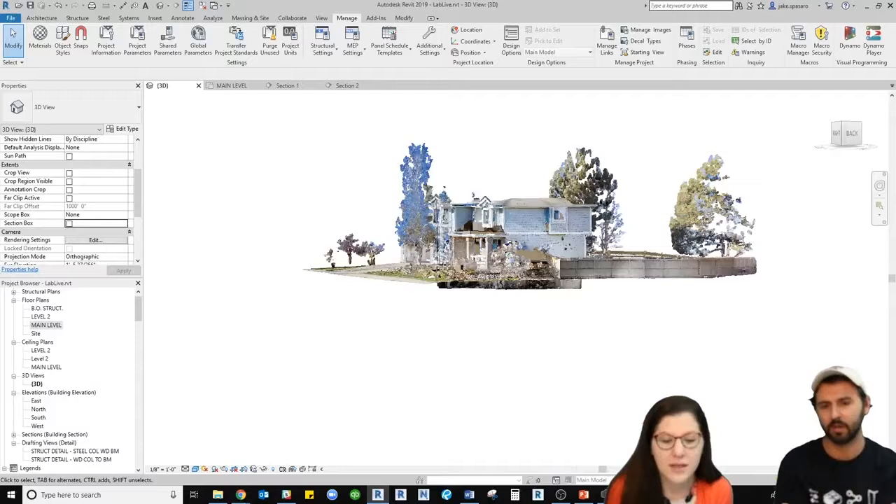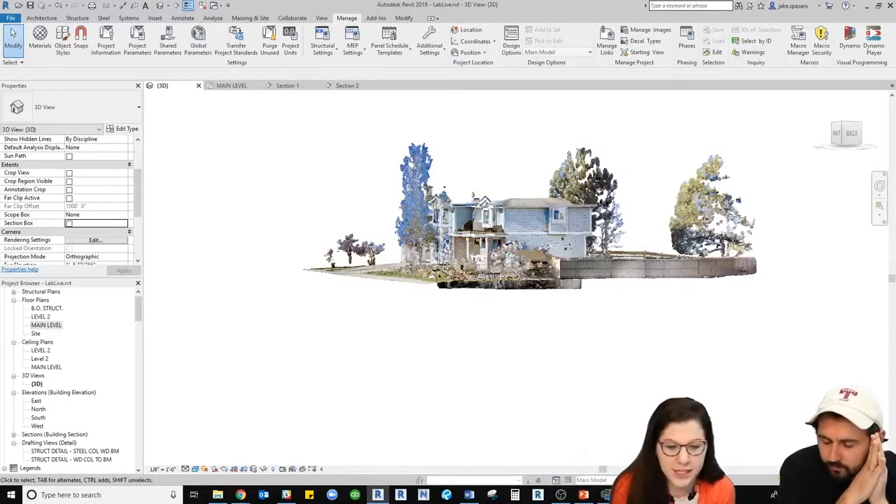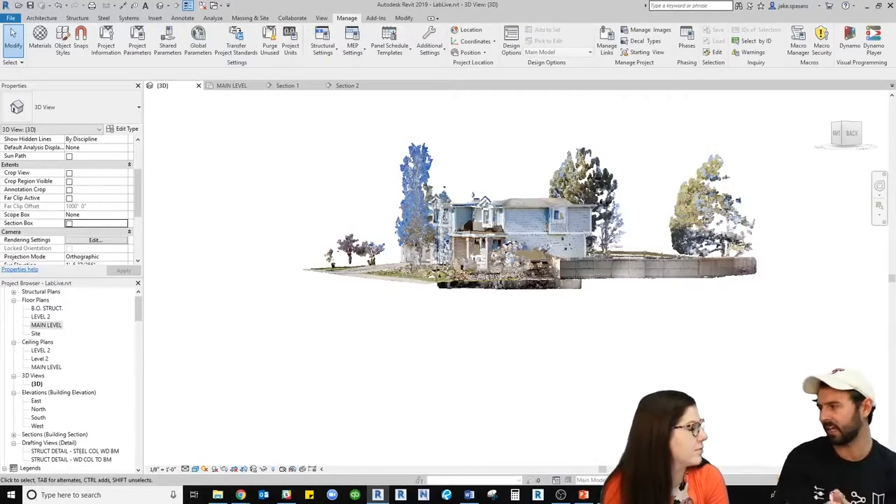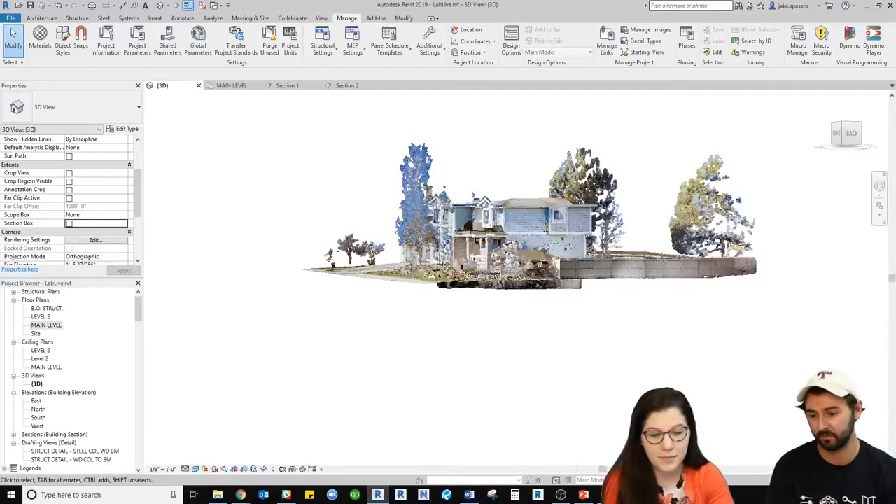For as-built documentation, can you align to a BIM model? Yes, you can do it either way. If you have an existing floor plan, you can take that point cloud and align it to it, or you can use the scan to create your new as-builts. I would do that inside of Revit.